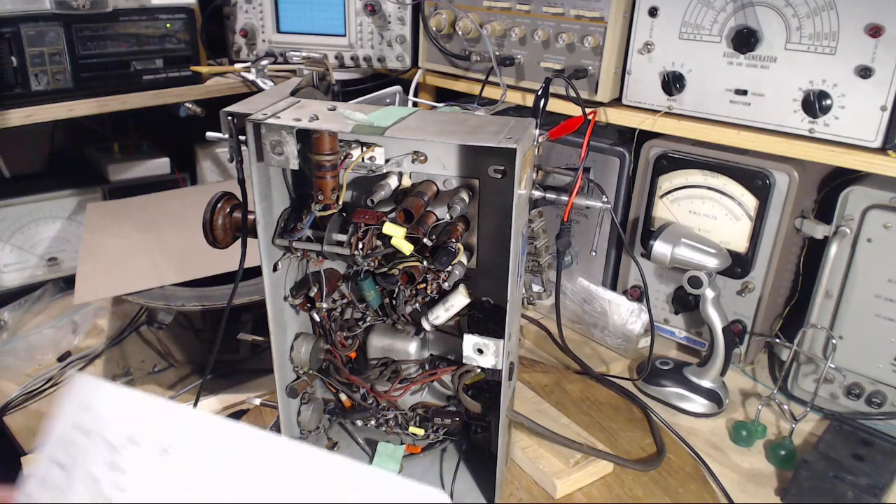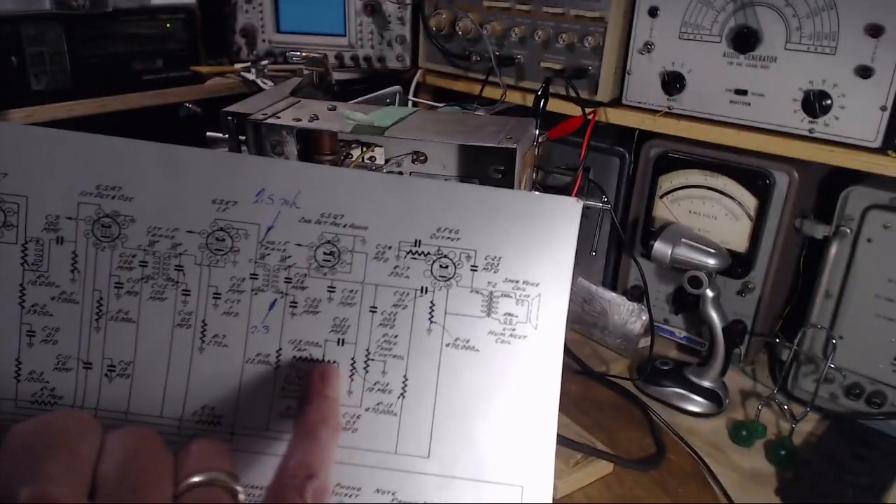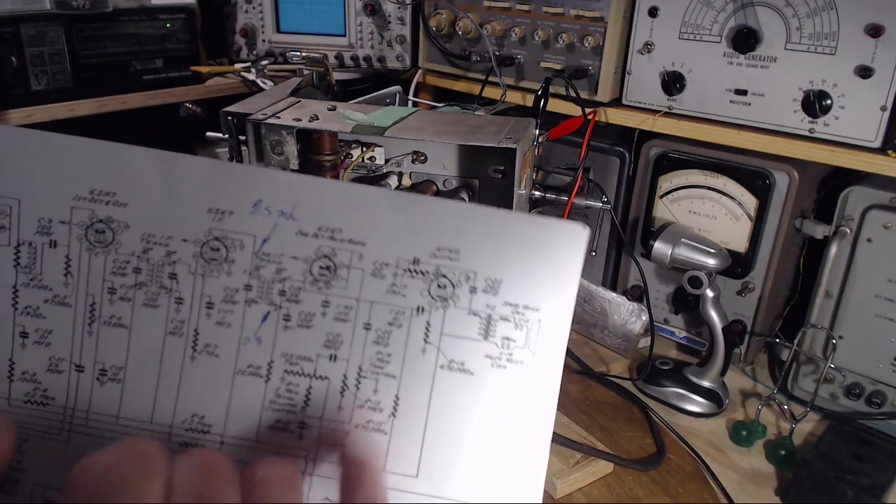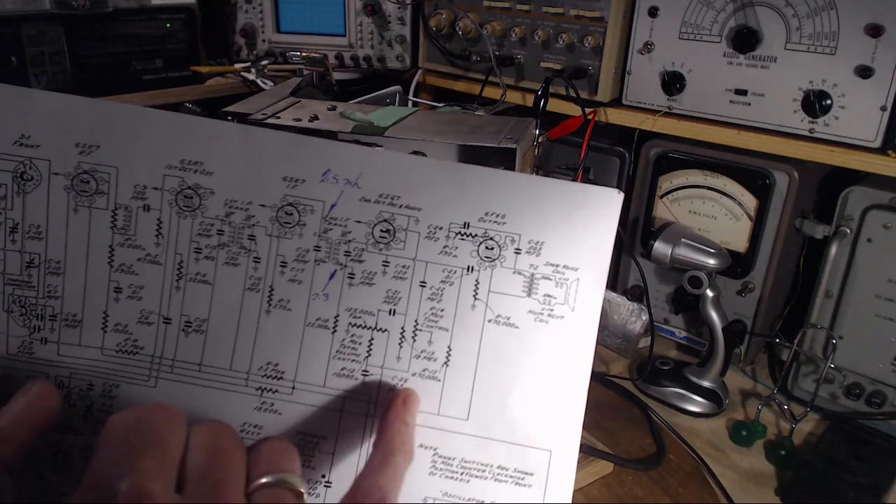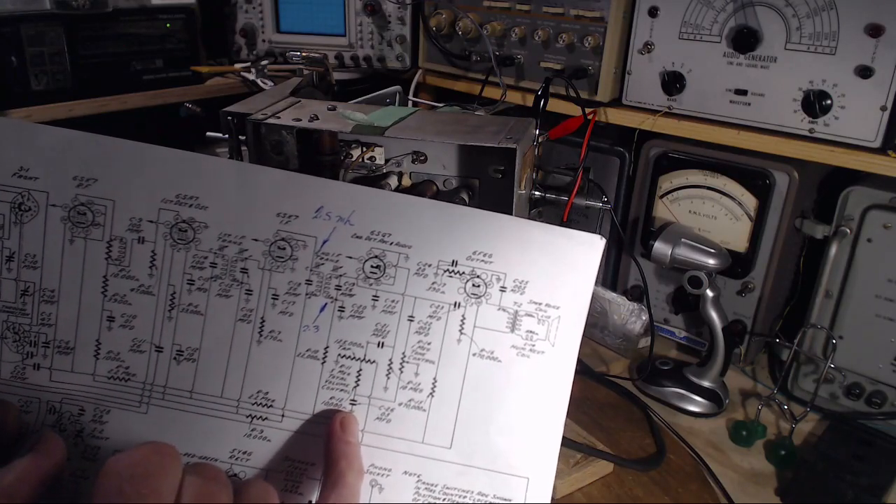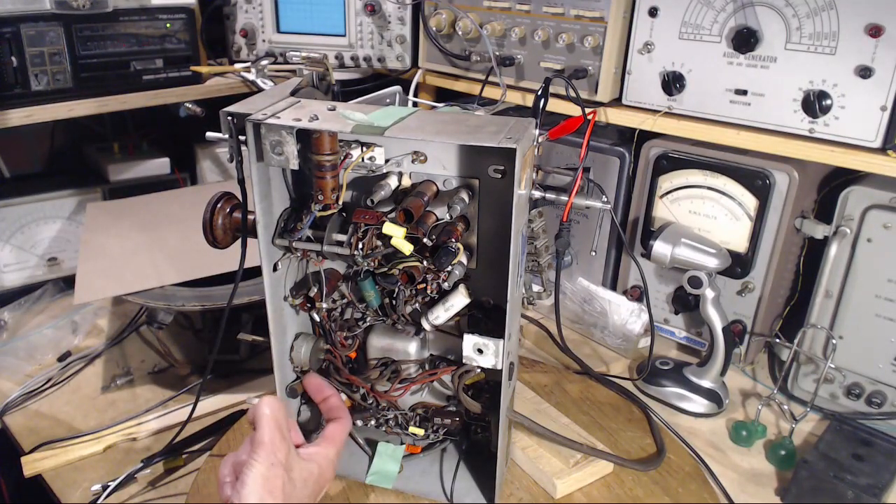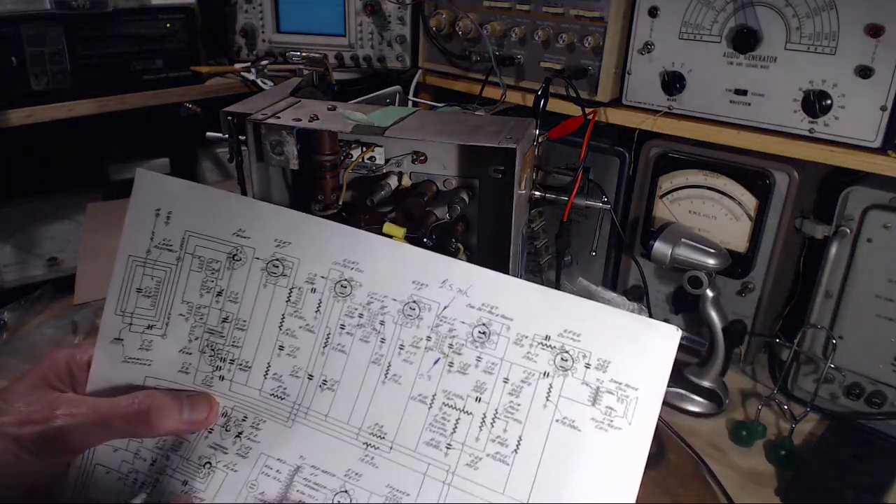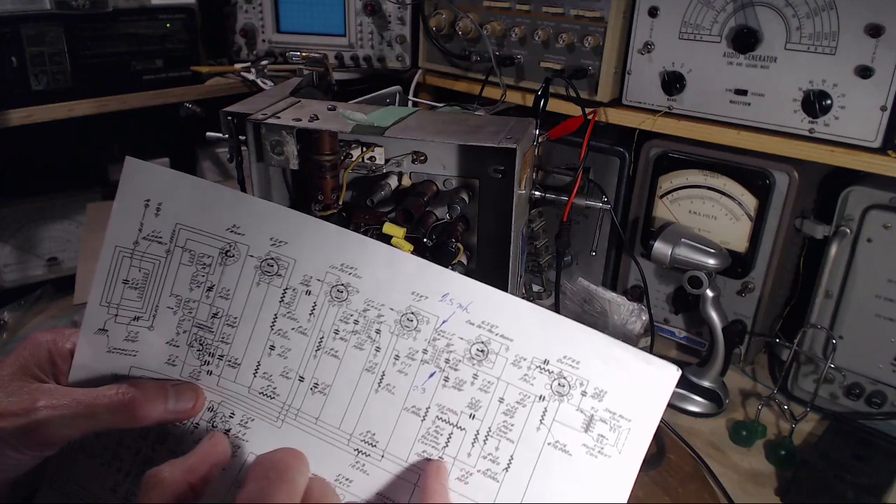I'll show you on the schematic where it is found. So you have the volume control here and the tone control here. The capacitor we're talking about, let's see if it's this one. See, it's right across the slider and one side, with the resistor coming from the back side of the volume control, basically. Backside resistor. What's this one?